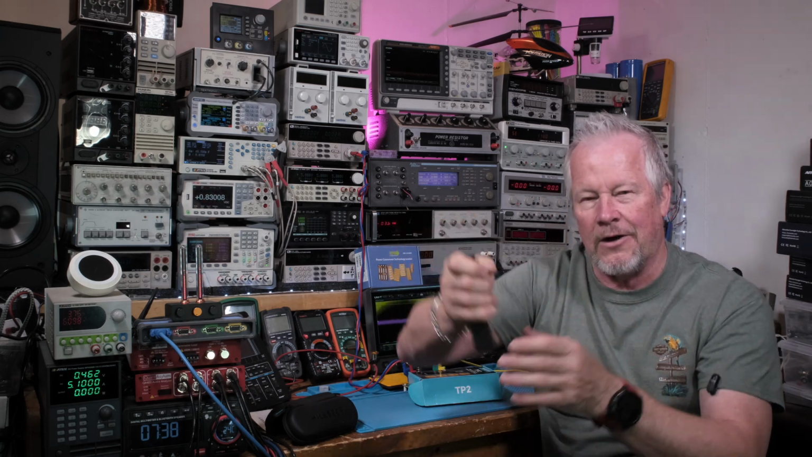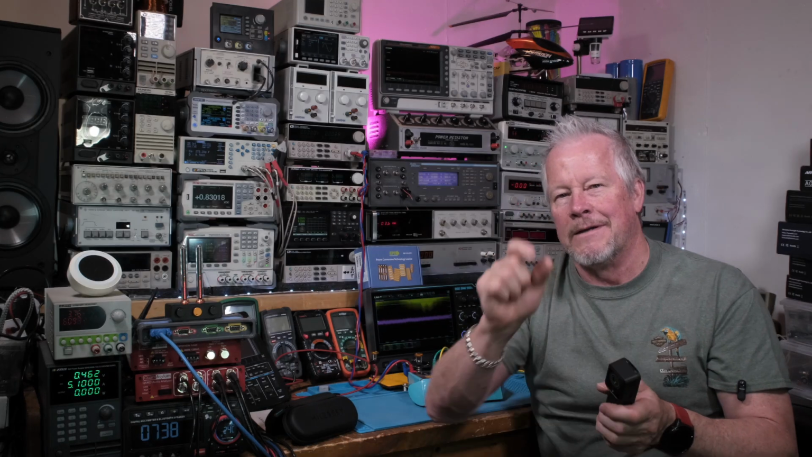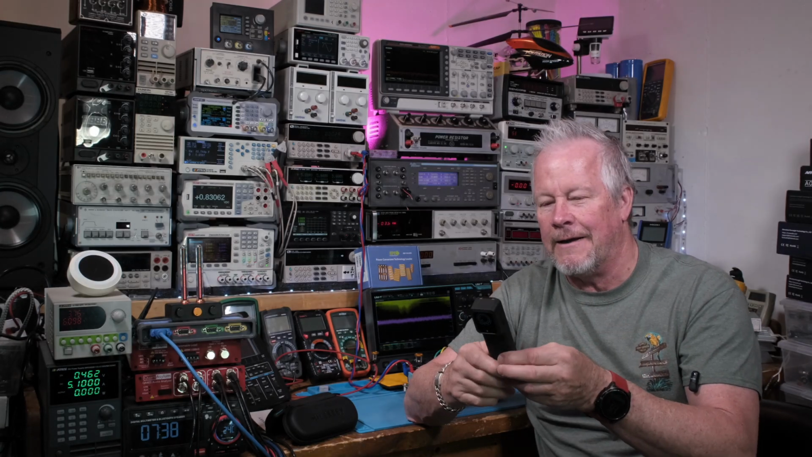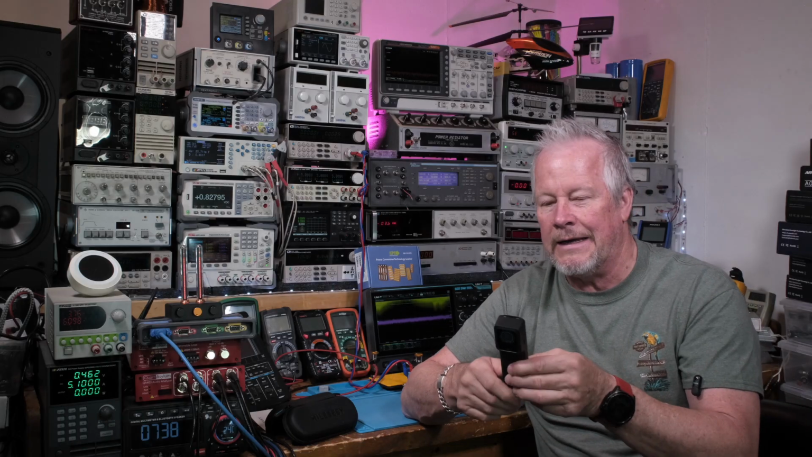It's hard to get a camera angle there, but I could drop this down in there. As long as I'm an inch or so away, I could get a good image. Even if it's a little blurry, it's okay, right? I mean, if I got too close, it'd be a little blurry.